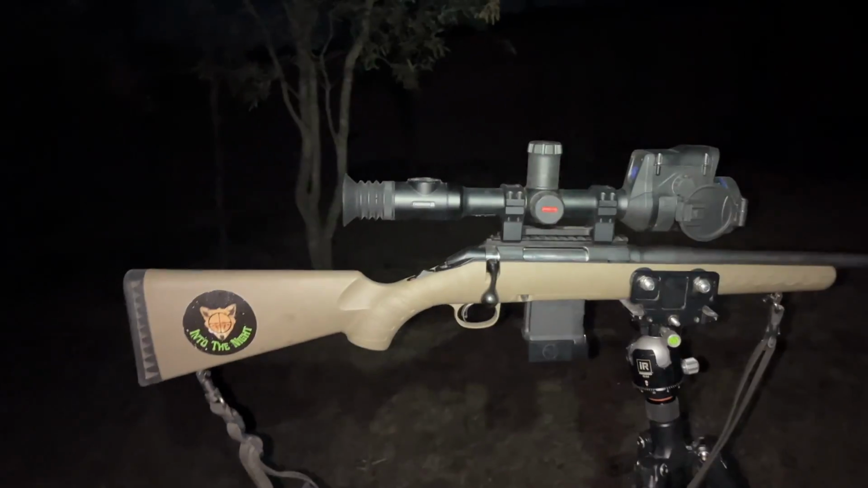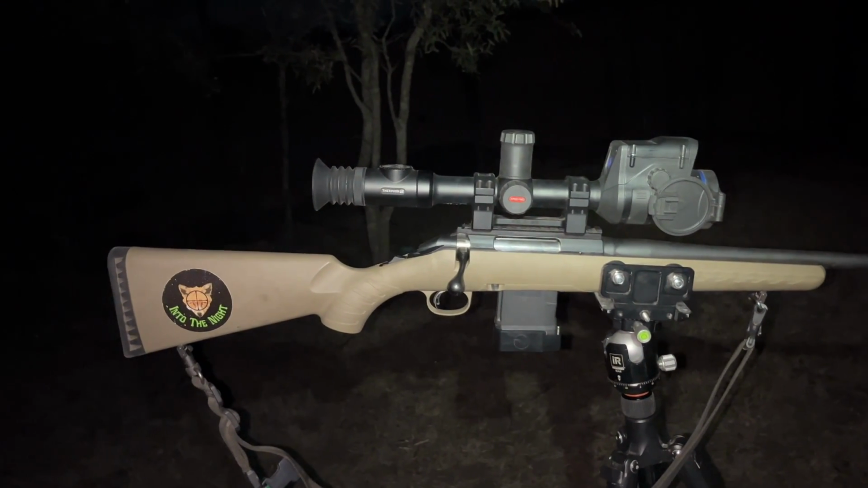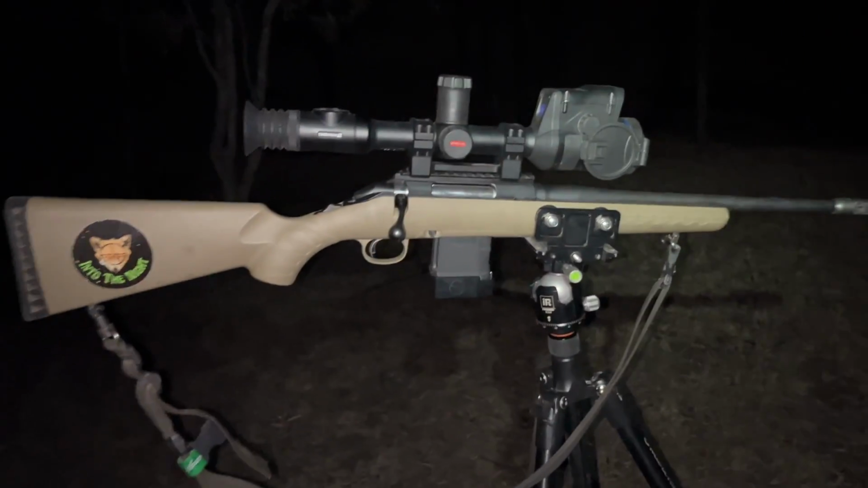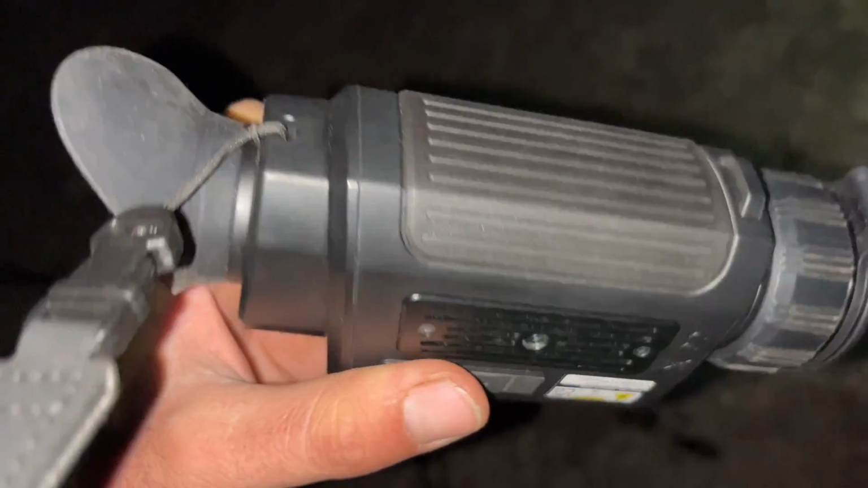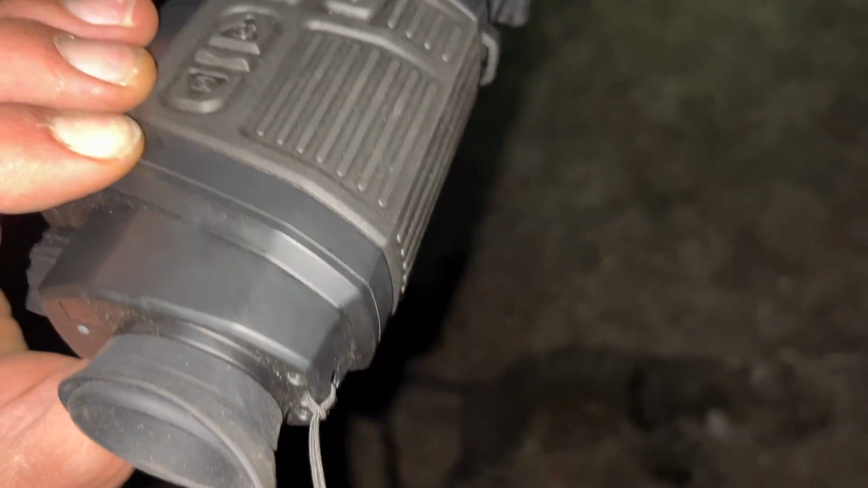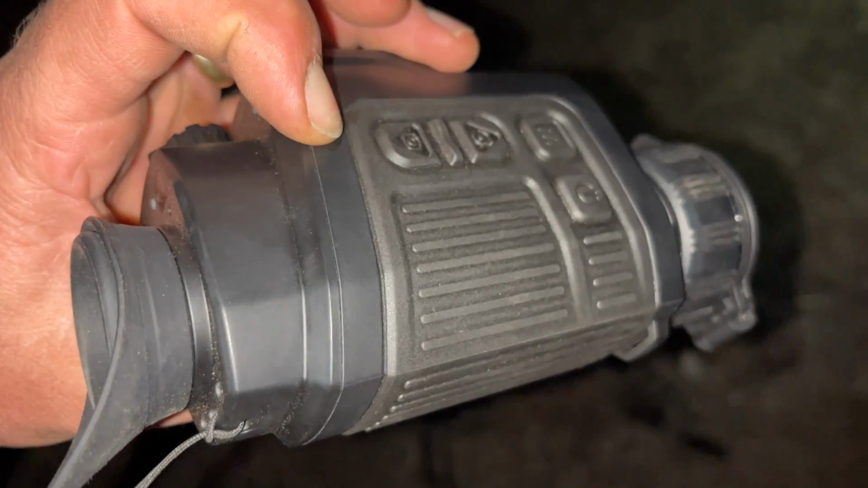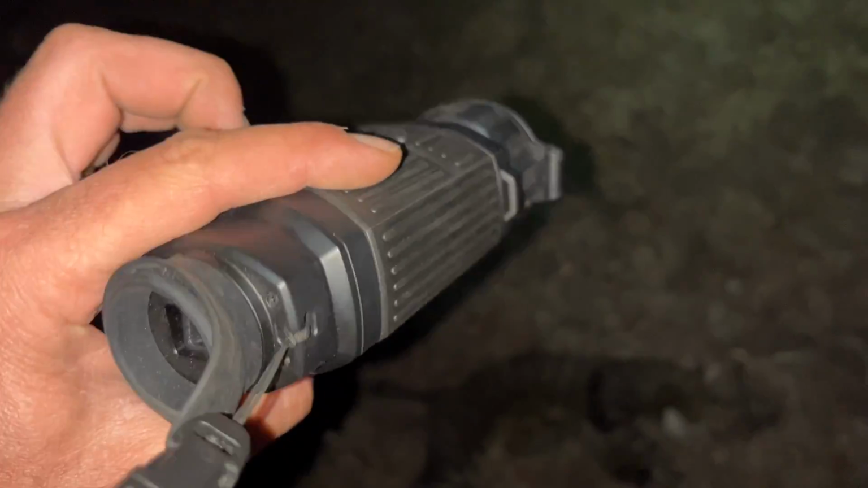Awesome scope, that one. I would love to get my hands on the new XL 50s that've just come out. But 11 grand, I think it'll be a while before I can afford that. But another great little unit is this rangefinder. I love having a rangefinder in a monocular. It's the first monocular I've used with a rangefinder in it, and it's great.